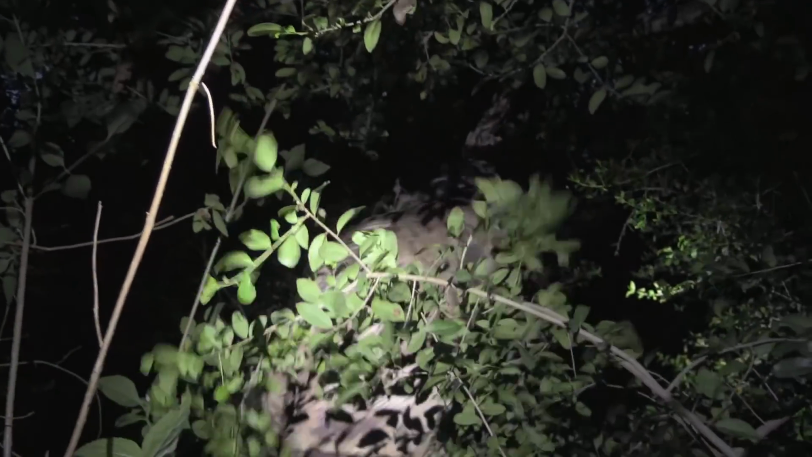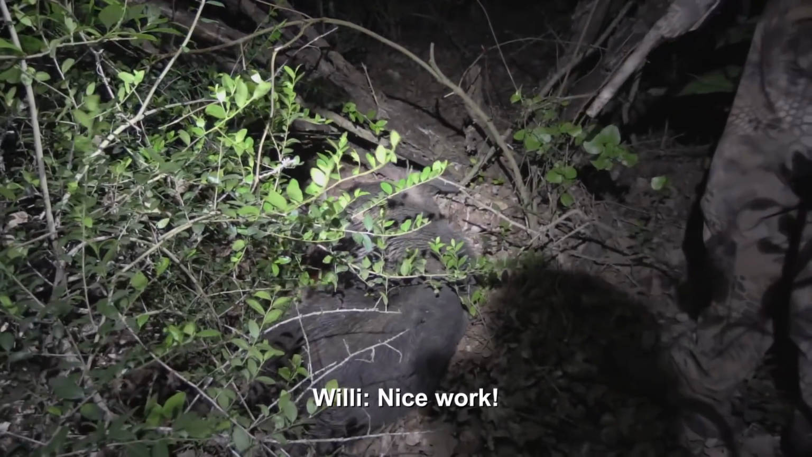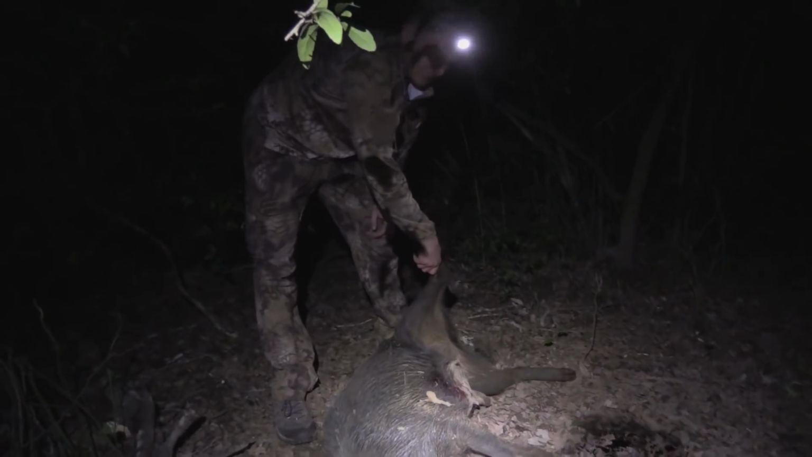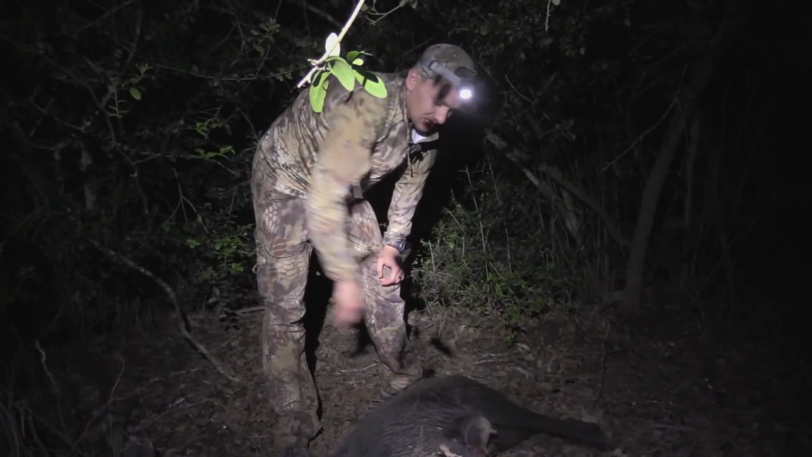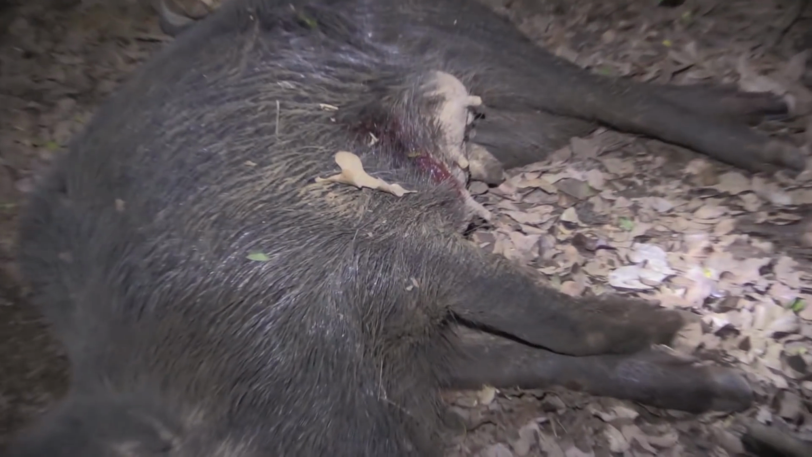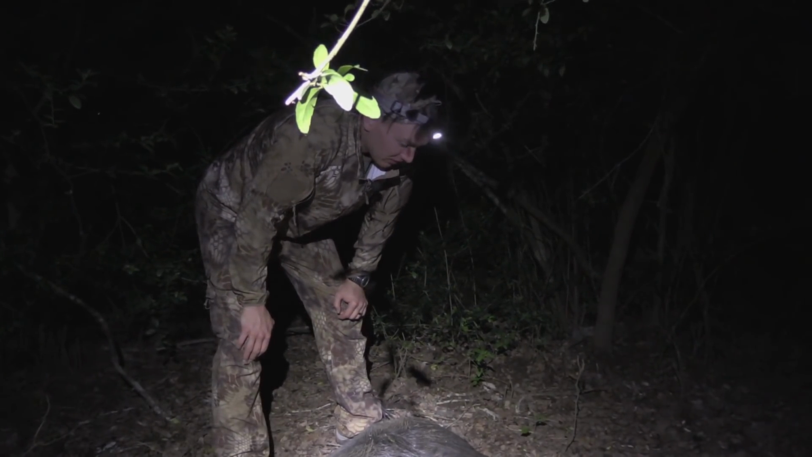It's pumping blood, man. There's blood everywhere. Oh, there it is, right there. I about kicked it. Oh yeah, he's done. Nice work. First hog. This little sucker's already had piglets, man. And looking at it, it can't be a year old. Just shows you how fast these things reproduce. And then just terrorize the property and the land that they're around.